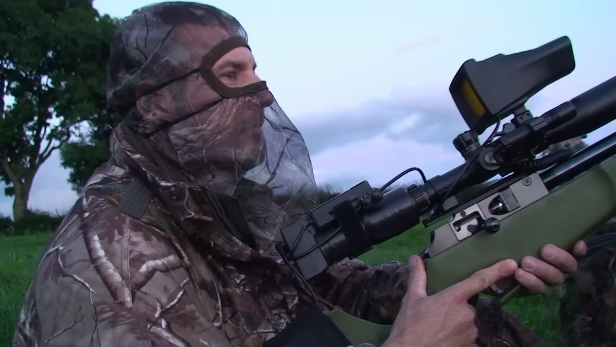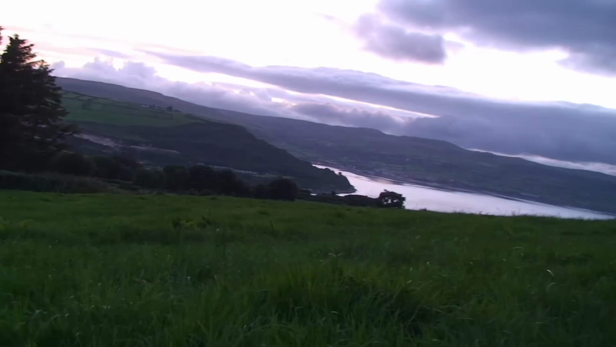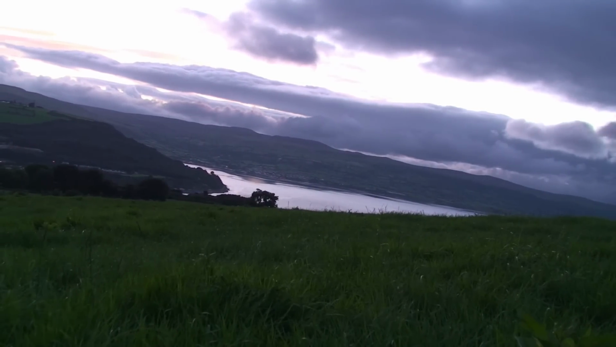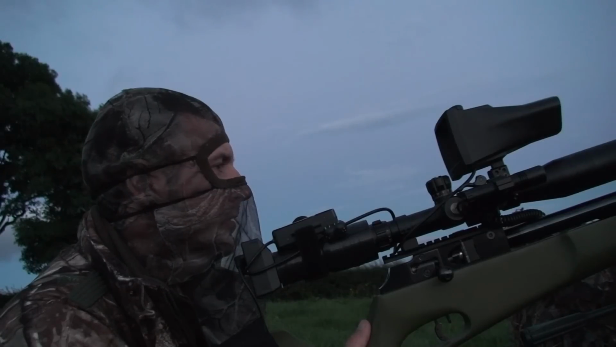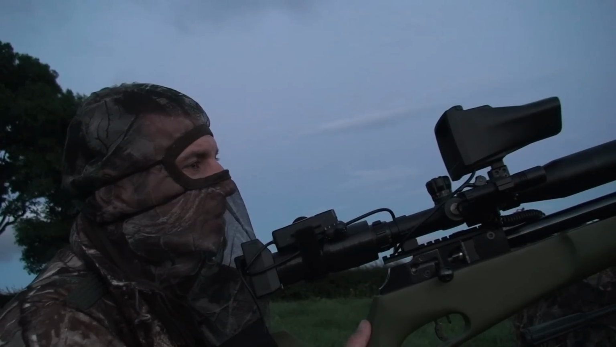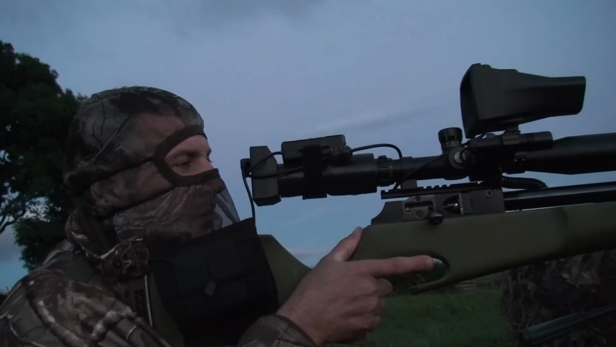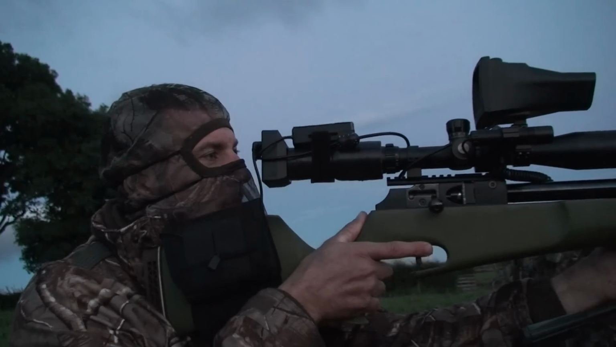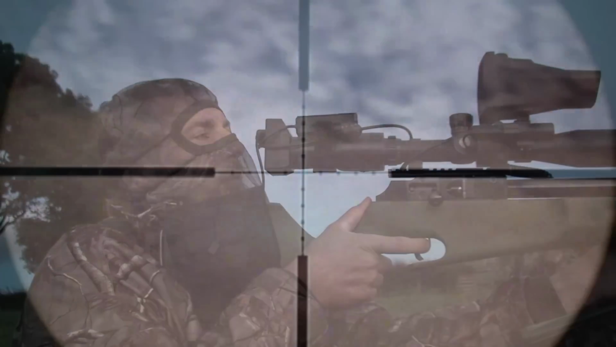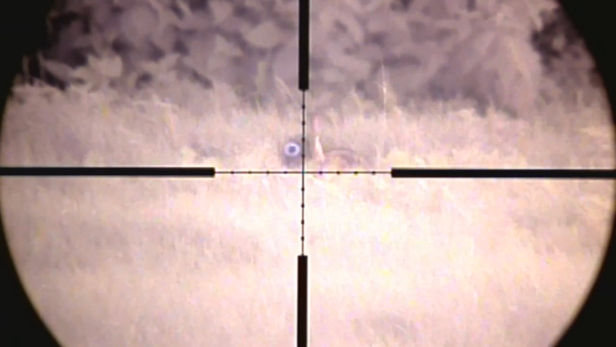Well, that's the first one down, and it's not even dark yet. I have to say, there always was some great views from this farm. Oh, looks like another one's out, but it's still not quite dark yet, so I'm going to have to move slowly here. Man, it's got a weird looking eye in the IR.